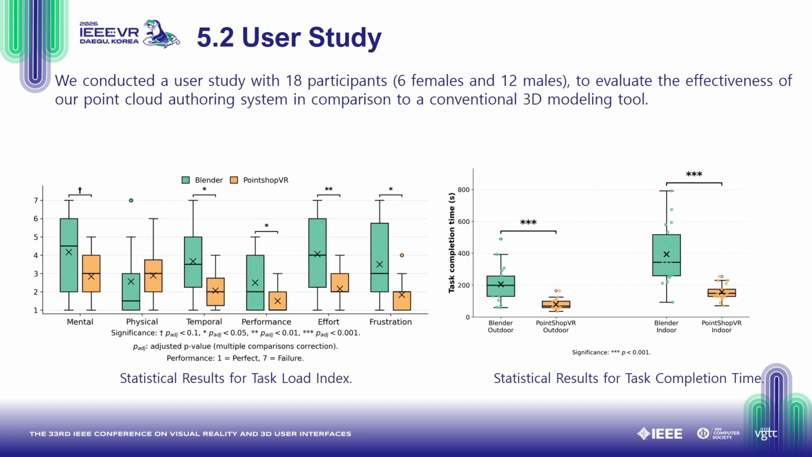To address our second research question, we conducted a user study comparing PointShop VR with Blender. We recruited 18 participants to complete two authoring tasks of an outdoor scene and an indoor scene. As shown in the figure, we presented the workload results based on the NASA Task Load Index questionnaire.